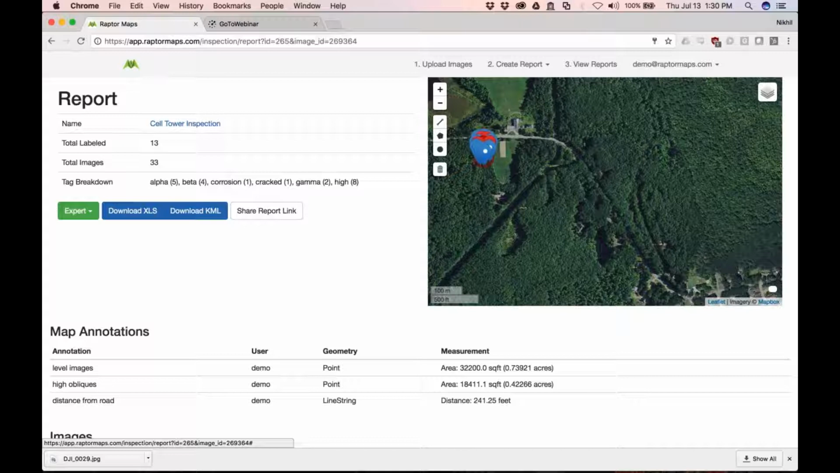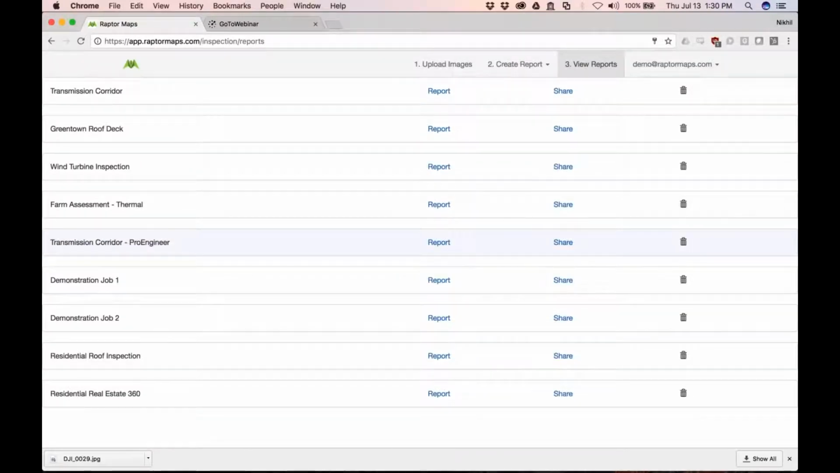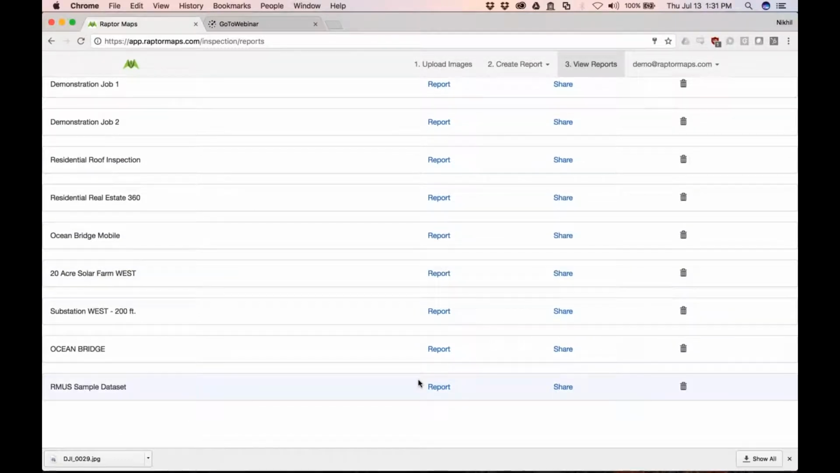This gives you a way to filter down what you're giving them, and also gives them a way to interpret everything you're giving them, so they don't feel overwhelmed. Exactly. Yeah, the last thing before we talk about deliverables, which is really what it's all about, that I did want to point out was some of the photogrammetry aspects of it.